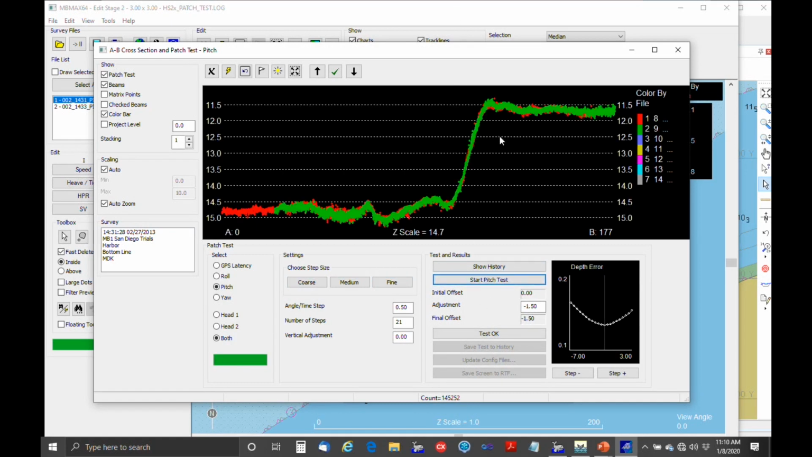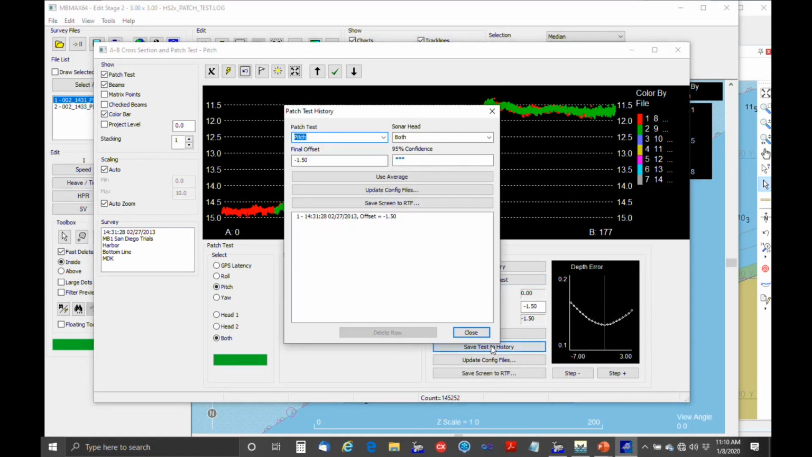Okay, so here's the result for the pitch test. Along the slope here, the lines are overlapping perfectly. So we're going to say test okay, and we'll save this one to the history.